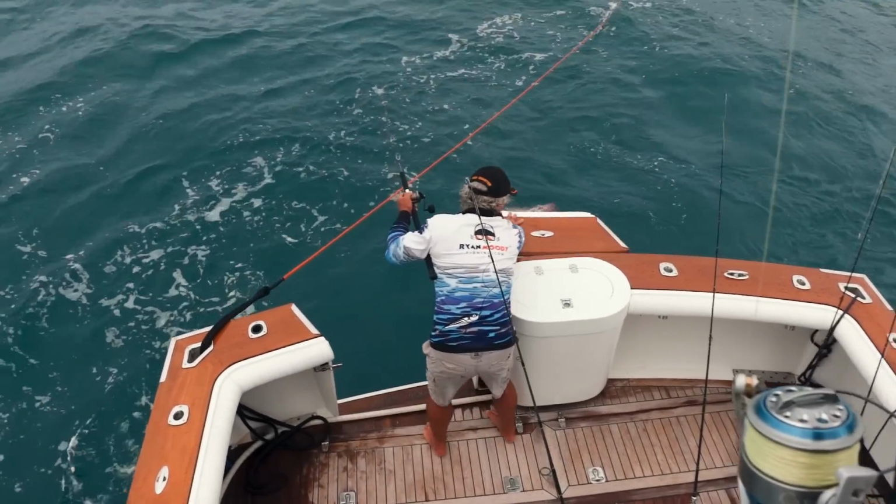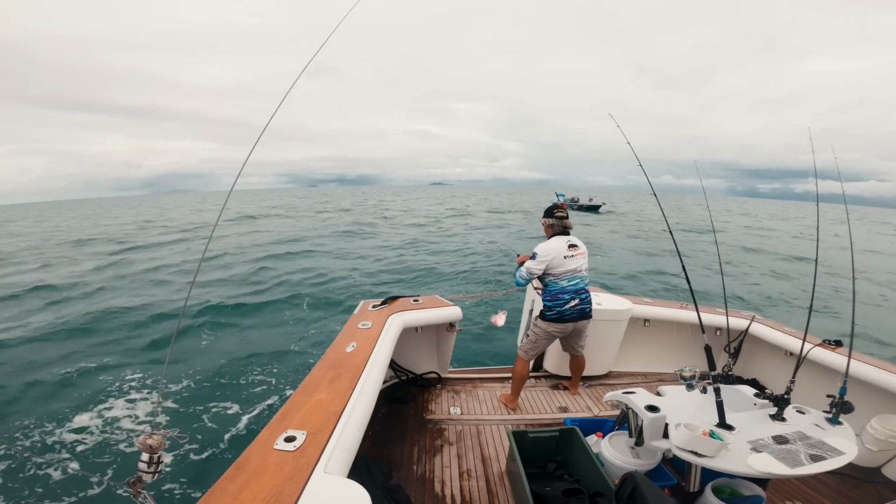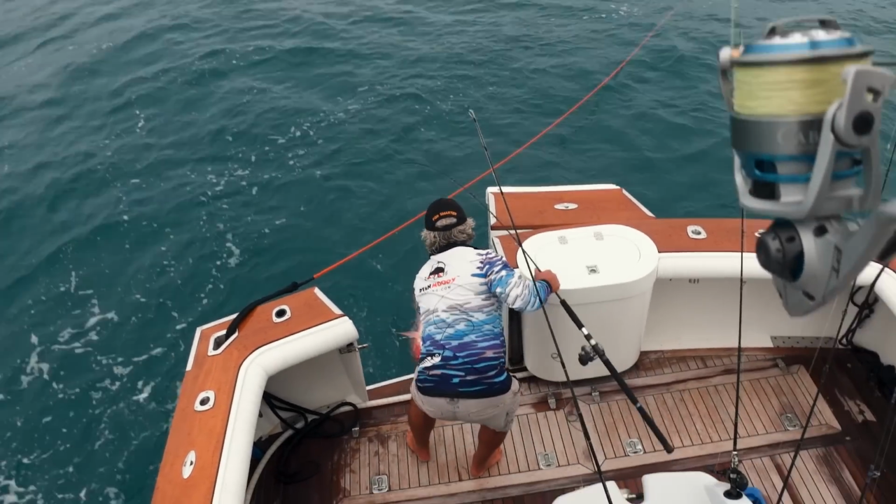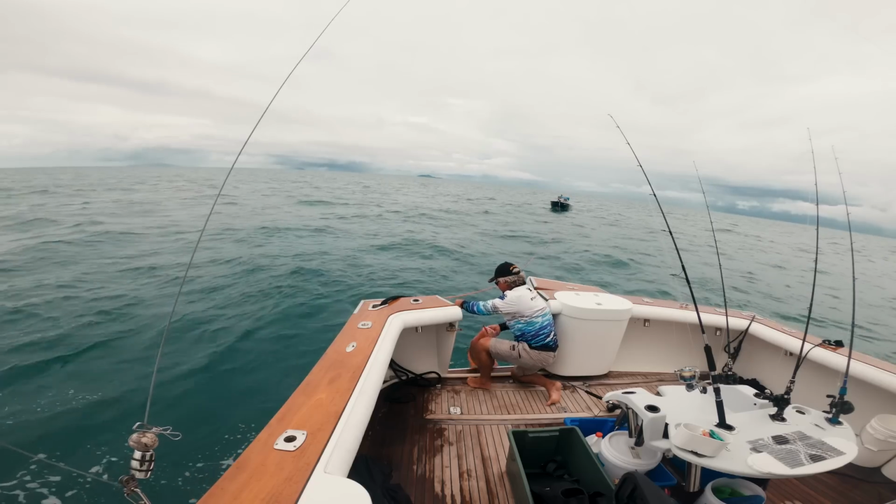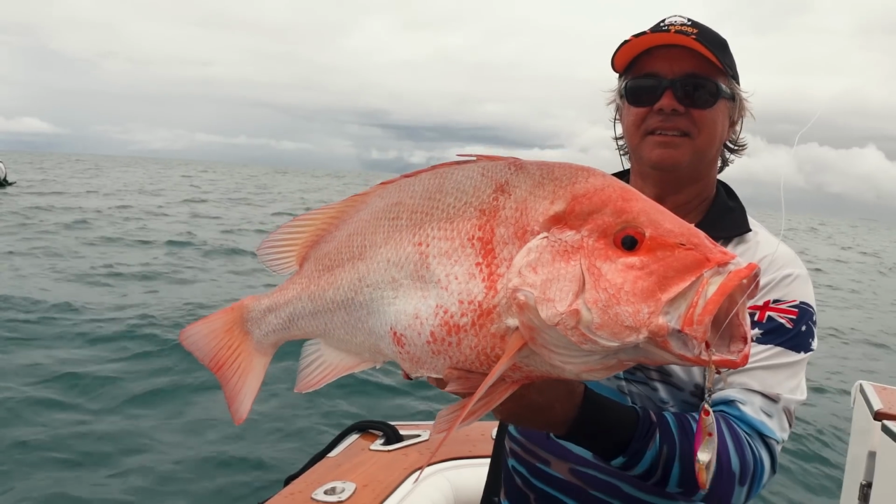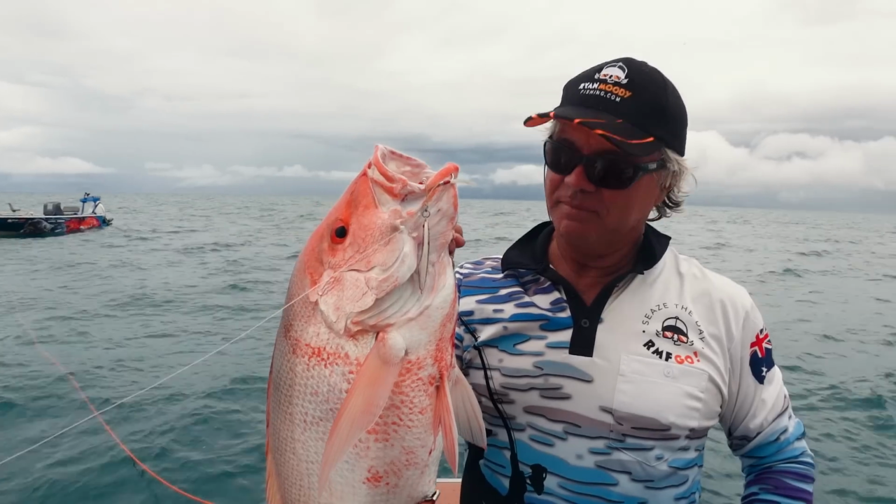Moxie. Two seconds later, that's how you do it. That's a nice fish, babe.